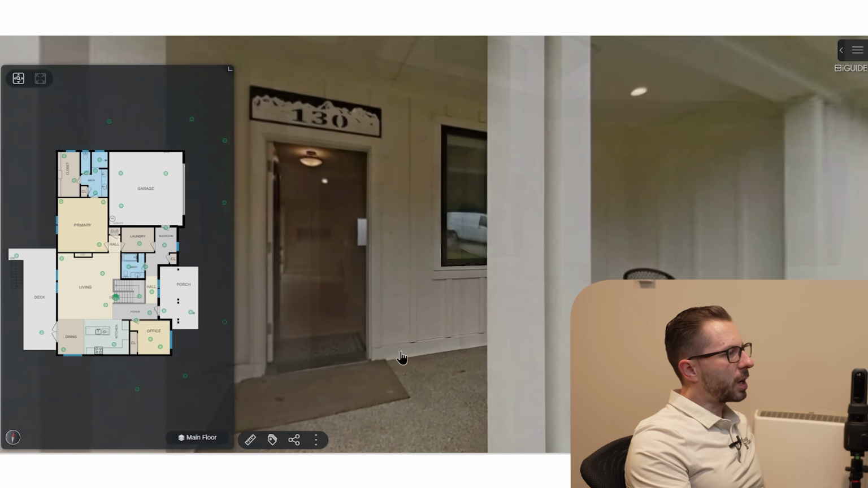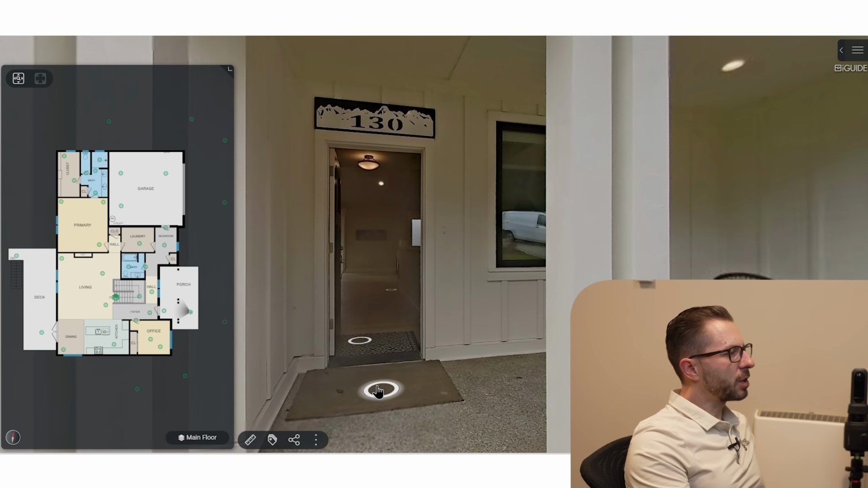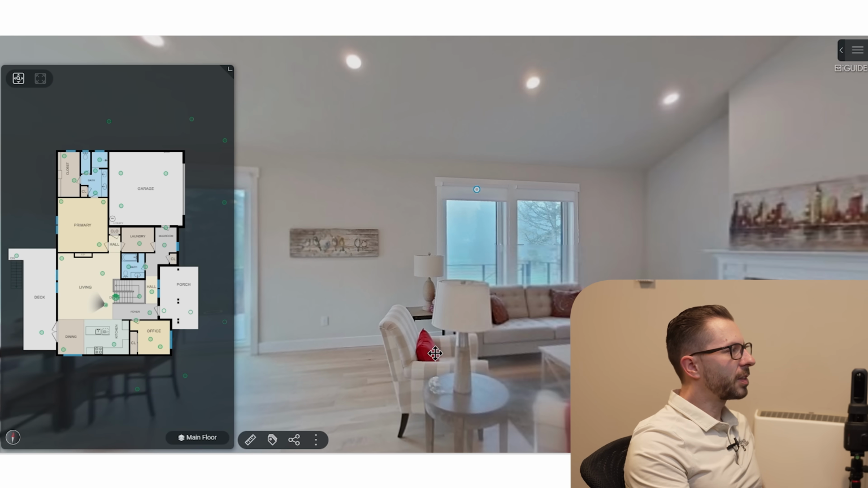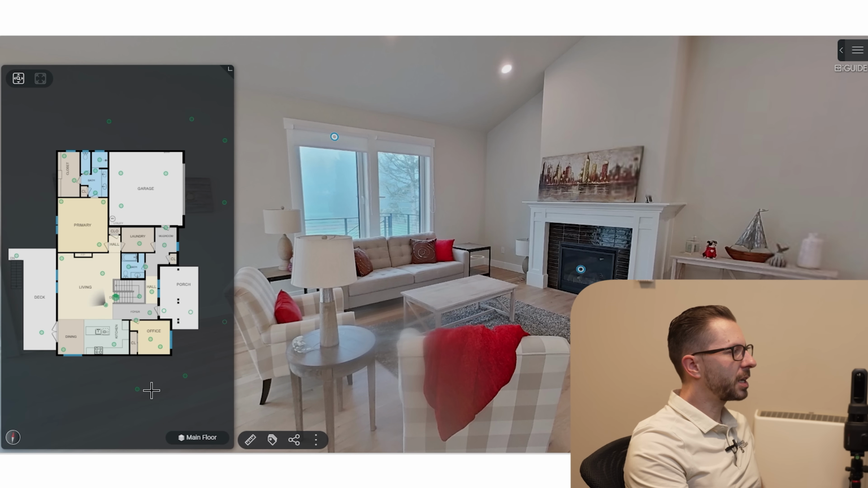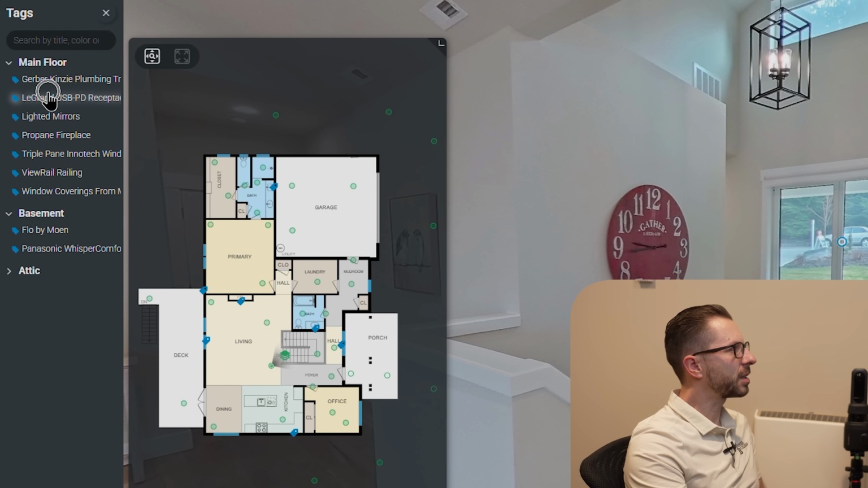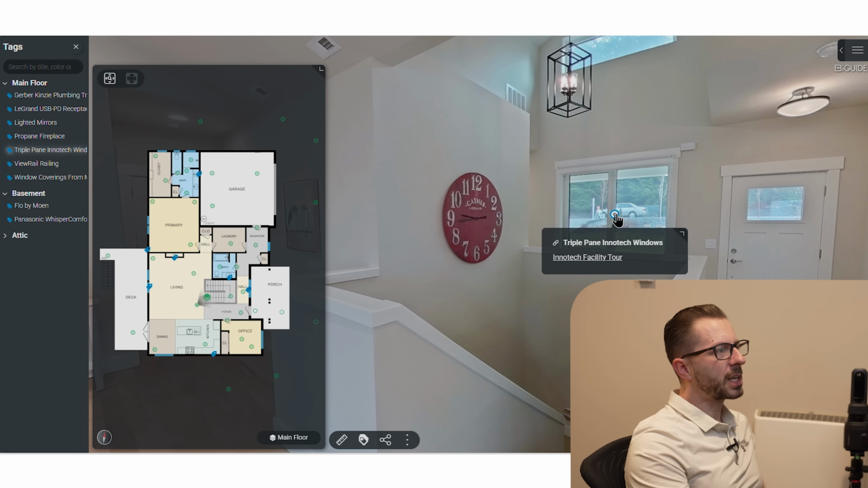If you're going to do the walkthrough, you can see all of these little locations. Now, I've had a lot more data capture points than what I have currently visible here in the iGUIDE. This is to make it easier for somebody else to be able to navigate through the floor plan. Let's go ahead and click tags so we can see the entire tag list. So that's on the left side of the screen. But if we click on this particular tag, you notice this hyperlink, Innotech Facility Tour.